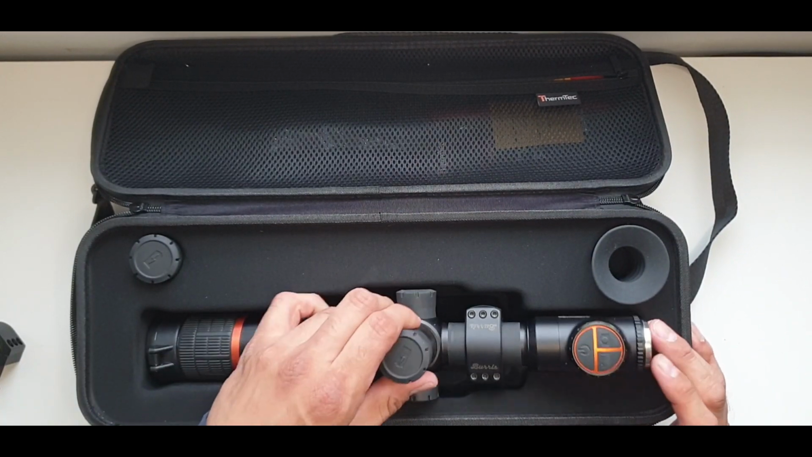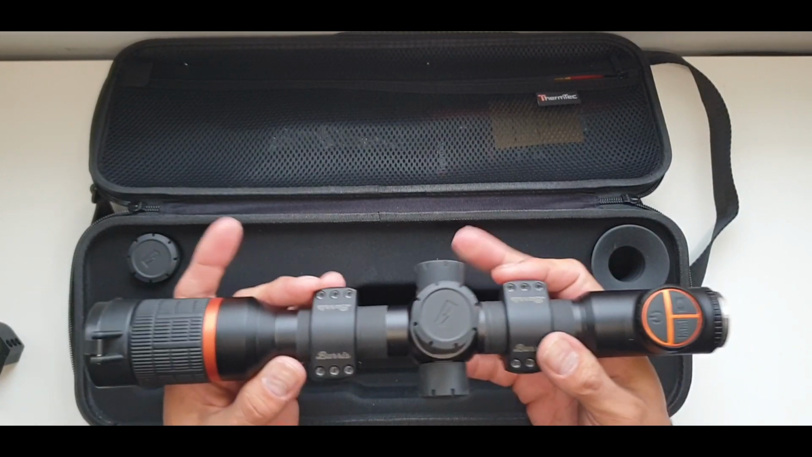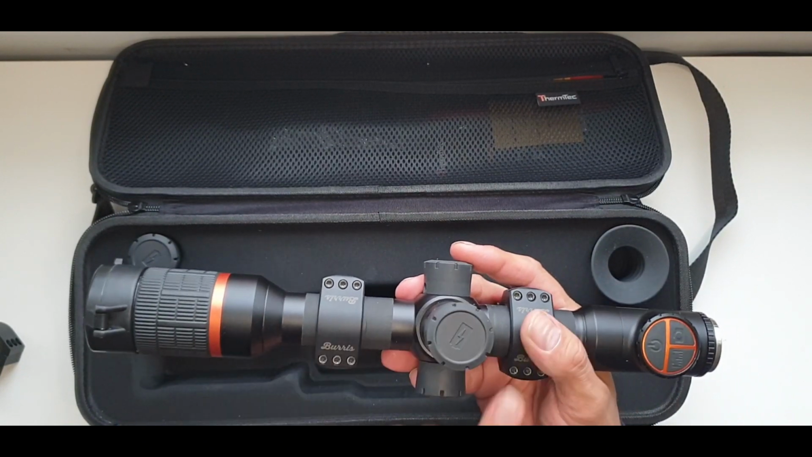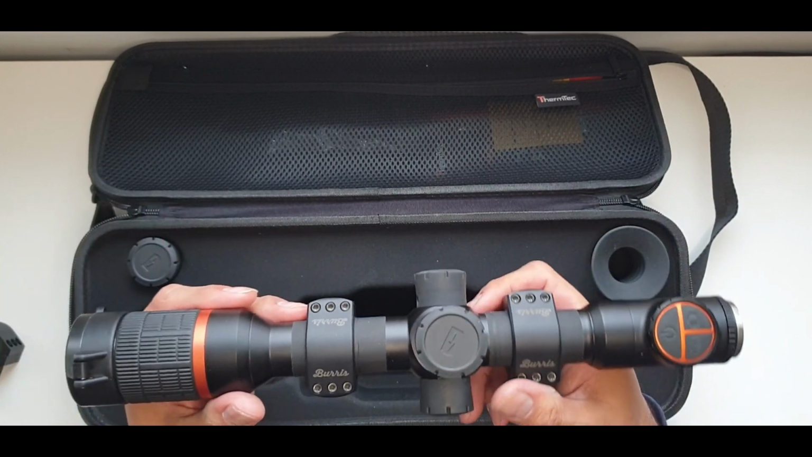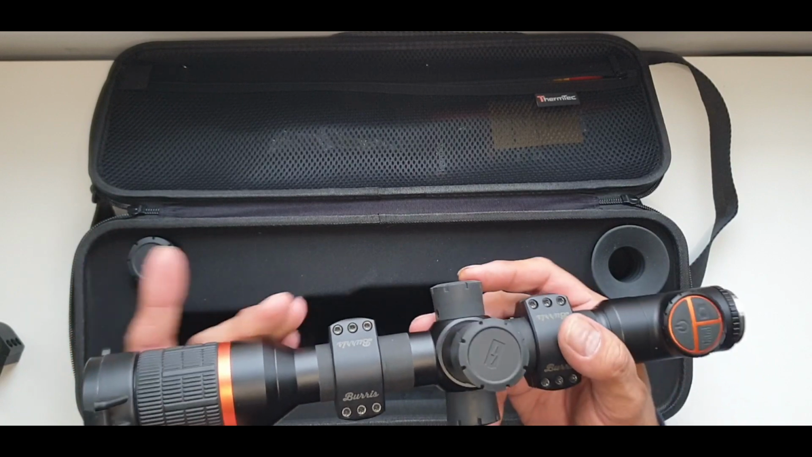The scope itself, right, so you've got your flip up covers here. The main body is made of aircraft grade aluminium. I've put my Boris mounts on here only because I would use these ones, but my problem is my cheeks are a little bit too fat for everybody else. So when I mount it to my Impact, I need a little bit more space.